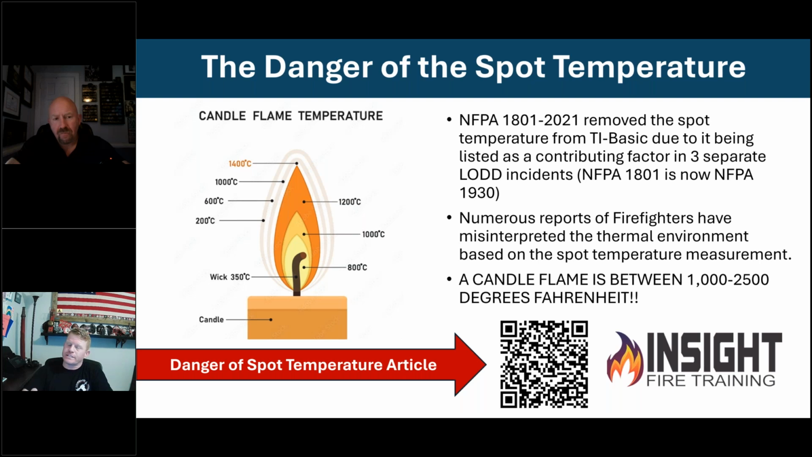When you're looking for the same benchmarks, the time in which that information has to pass through my brain and make a decision has been compacted down to 20% of the time of what I used to have, because of how fast these situations change in relation to how fast a standard car fire or a room and contents fire would have changed. I don't have that time. You have to pick up cues and understand these things and have them in the back of your mind, ready to pull out in a much shorter time period than before.